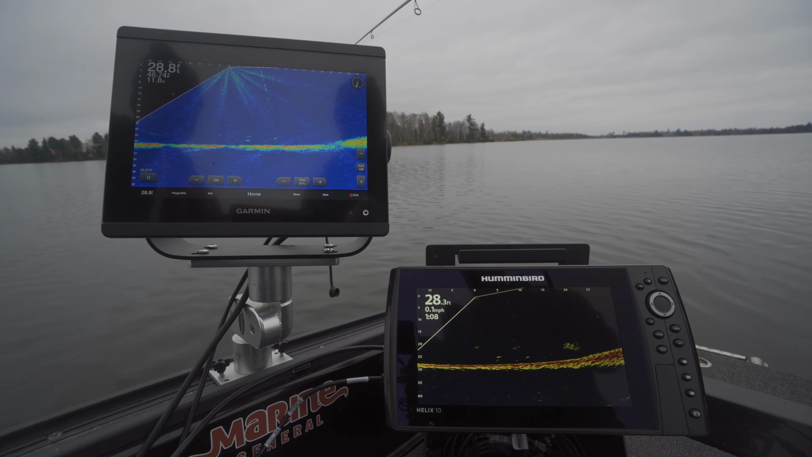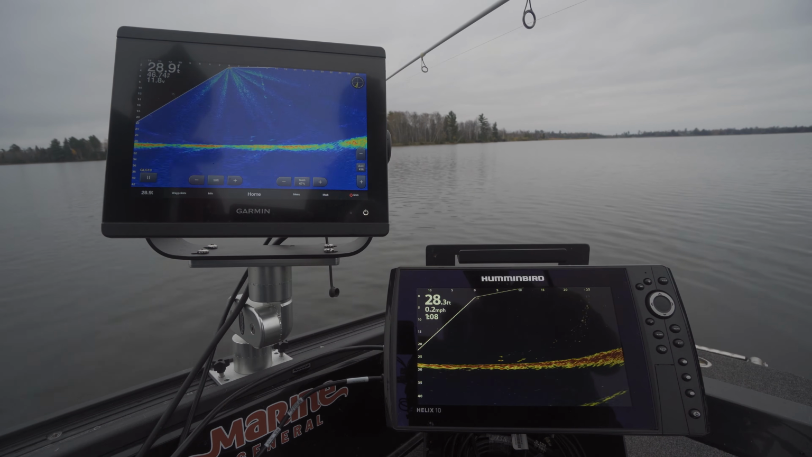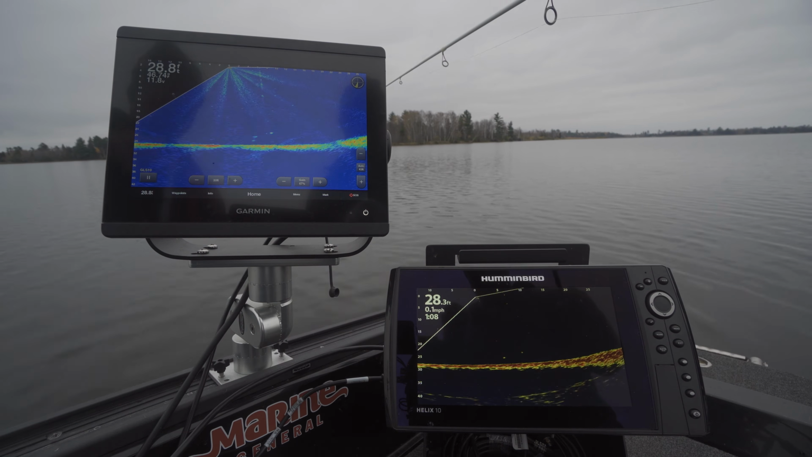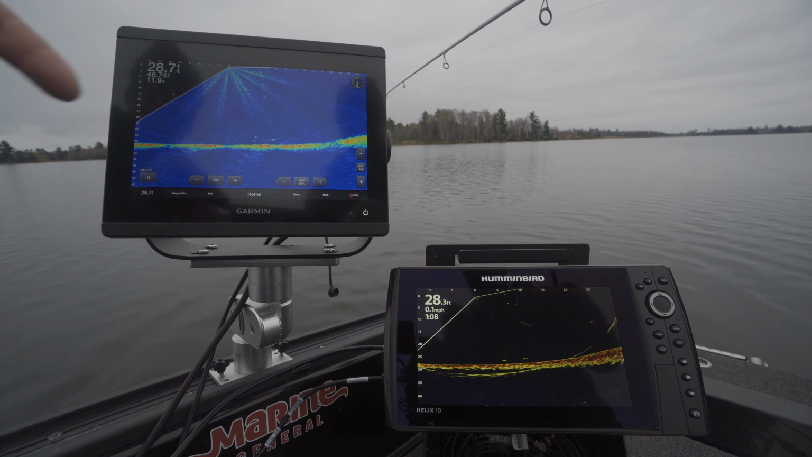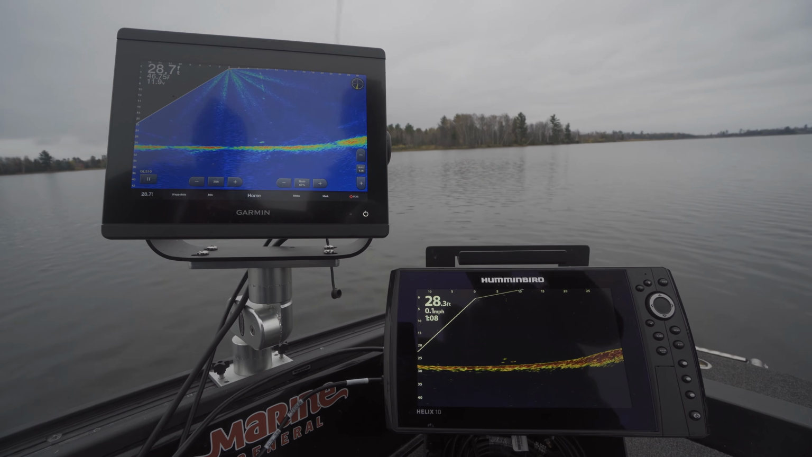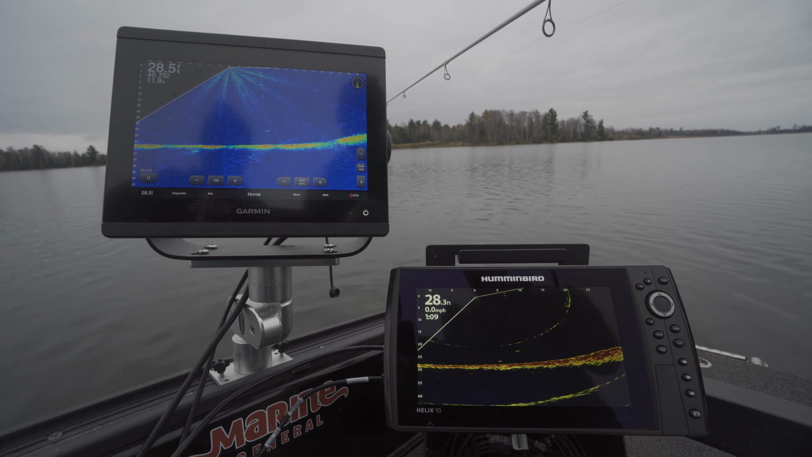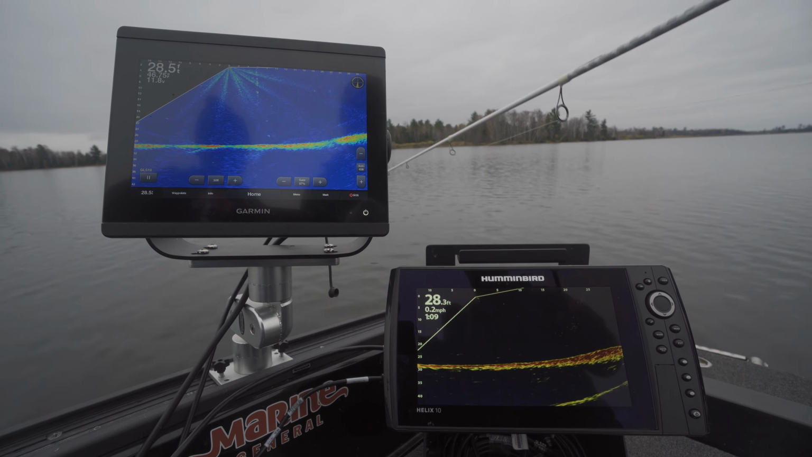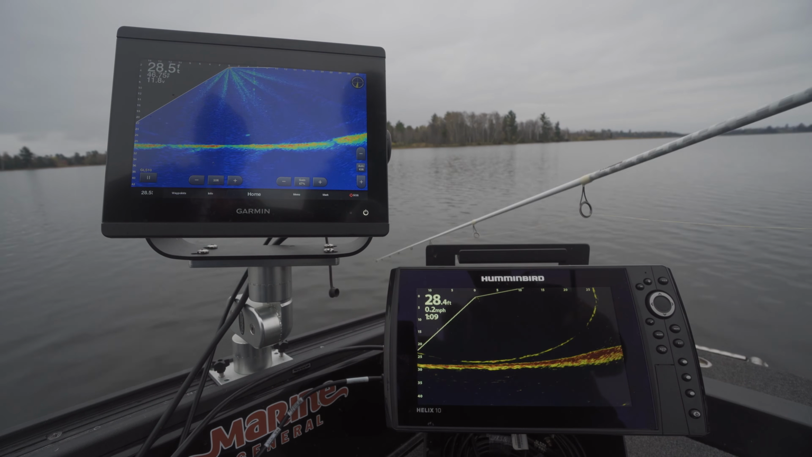I think the Livescope is a little more smooth because you don't lose it at all. There seems to be no delay, but it seems like it's choppy. Does that make sense? Does it feel like it's choppy looking? Yeah, it does. It's not as smooth when I pick up that jig and jig it really quick. And that could be just a software upgrade. Yeah, like I said, I could definitely see them tweaking this a little bit and making this product even better than it is now.